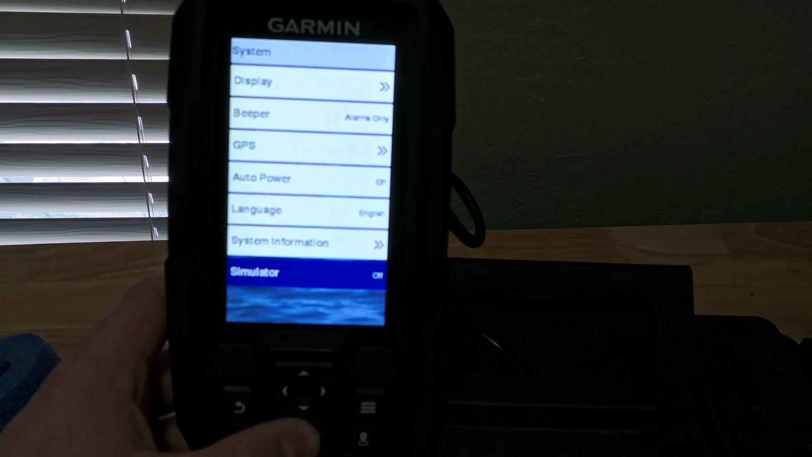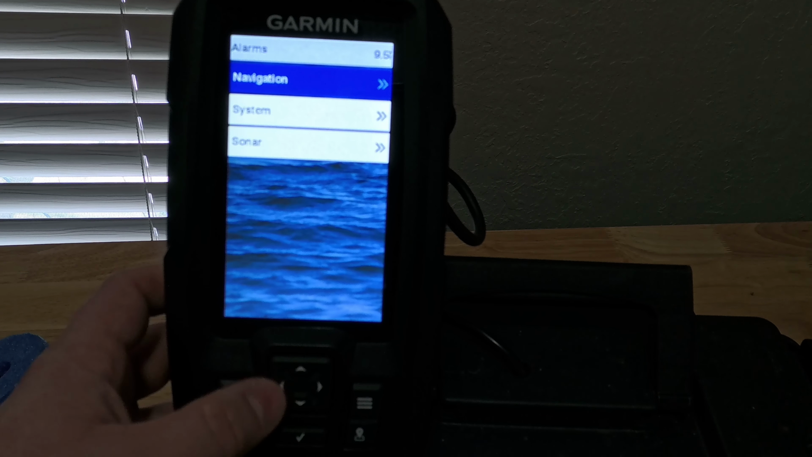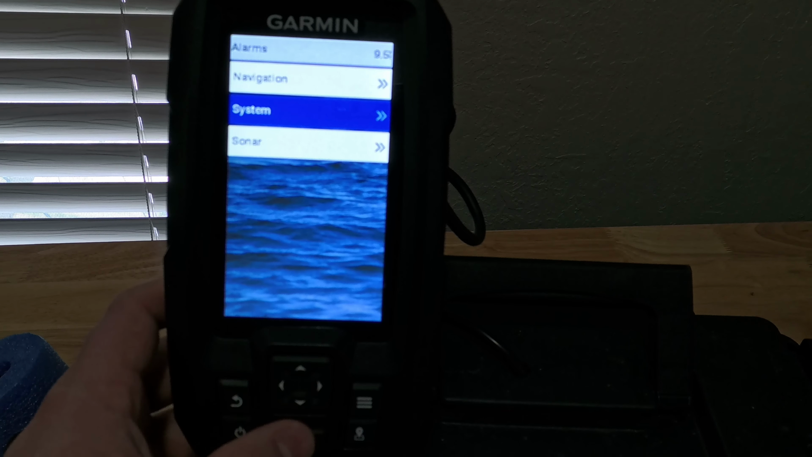So here's the things for alarms. You go to navigation. You can set an alarm for when you meet your destination. You can set where you put your anchor down. If you go off course, the system will beep at you to kind of get your attention. There's an alarm clock function. I can't say I've ever used that. There's also ones for the device voltage and also if your GPS is not being accurate.